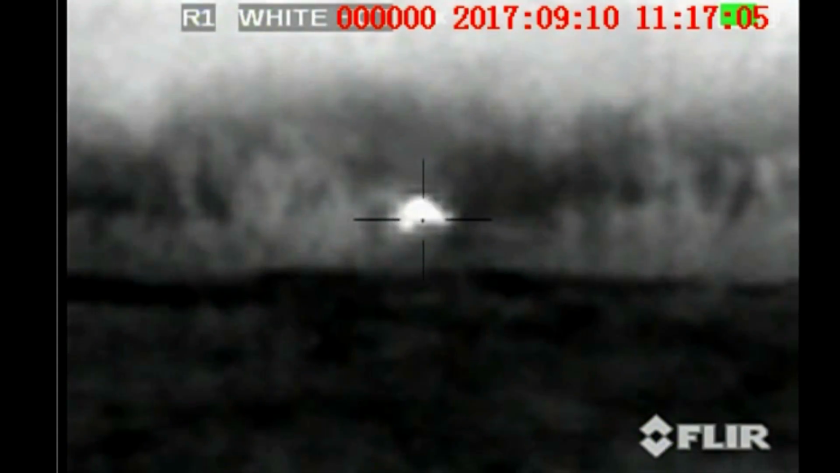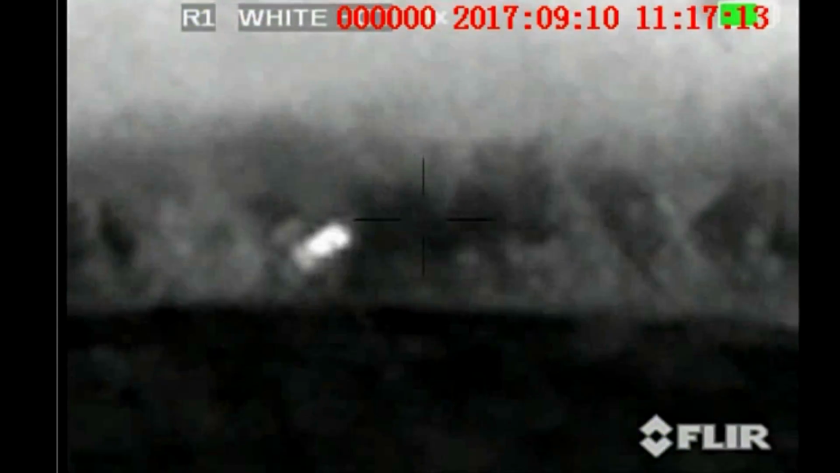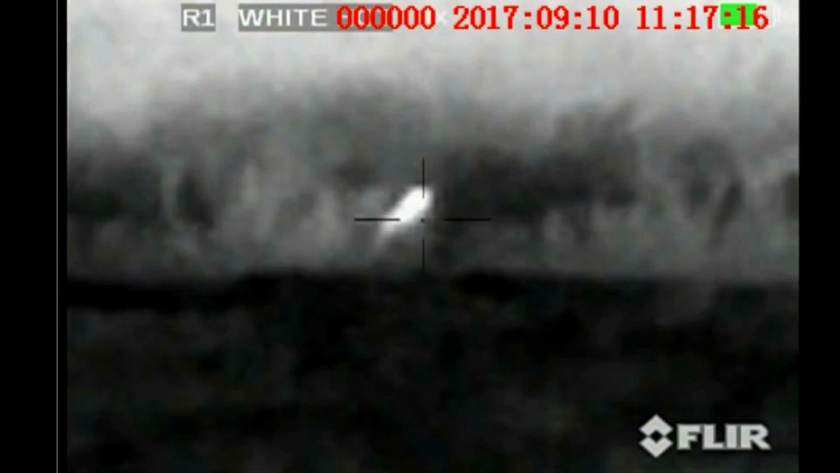Now, before I flipped the camera on, I knew that this was that same big cat that I've seen before, and in the past he's never given me a good clean shot. So I'm trying to decide, do I take the shot now or wait for a better broadside view?